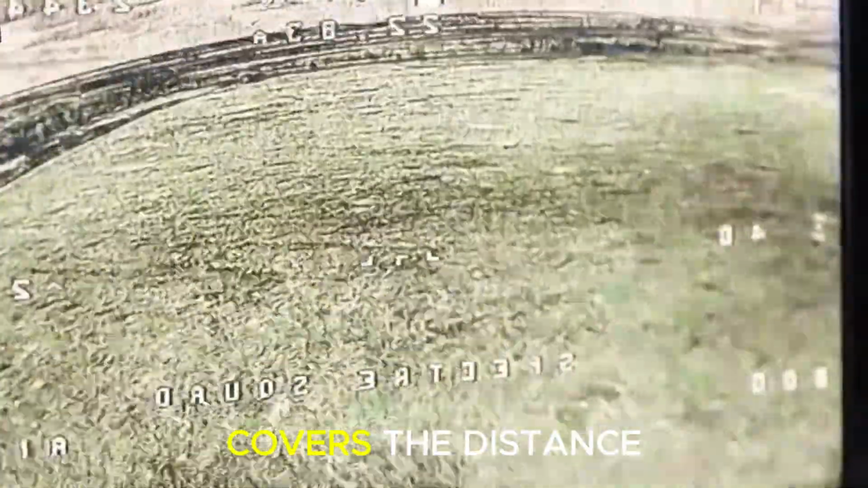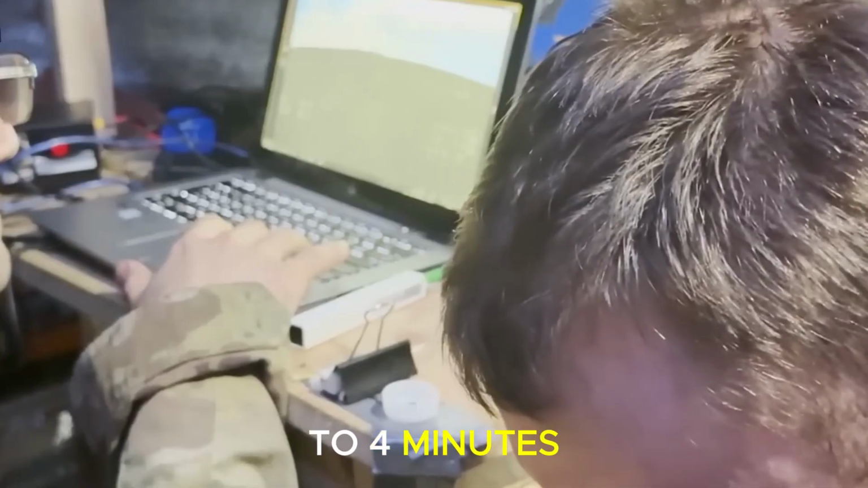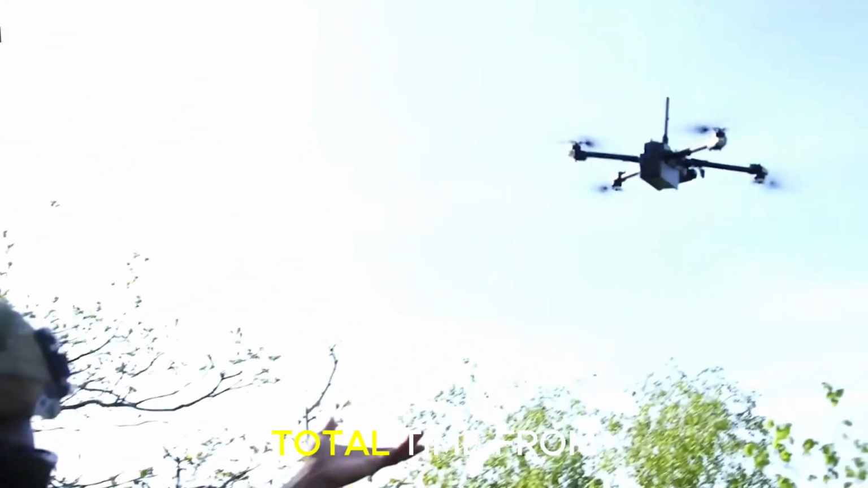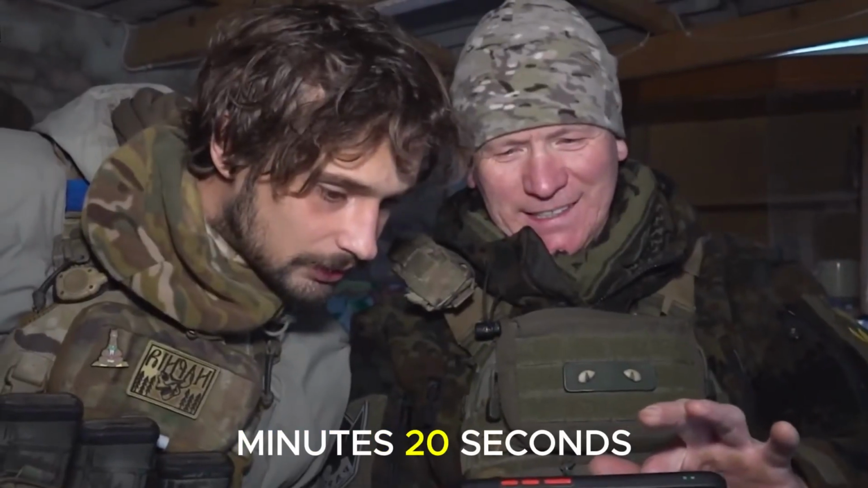At 90 kilometers per hour, a Ryrog-10 covers the distance in 5 minutes 20 seconds. At its maximum speed of 115, that transit drops to 4 minutes 10 seconds. Factor in 2 minutes to deploy: pull the drone, hook up the battery, establish link, and arm the warhead. Total time from command to first kinetic impact runs between 6 minutes 10 seconds and 7 minutes 20 seconds.